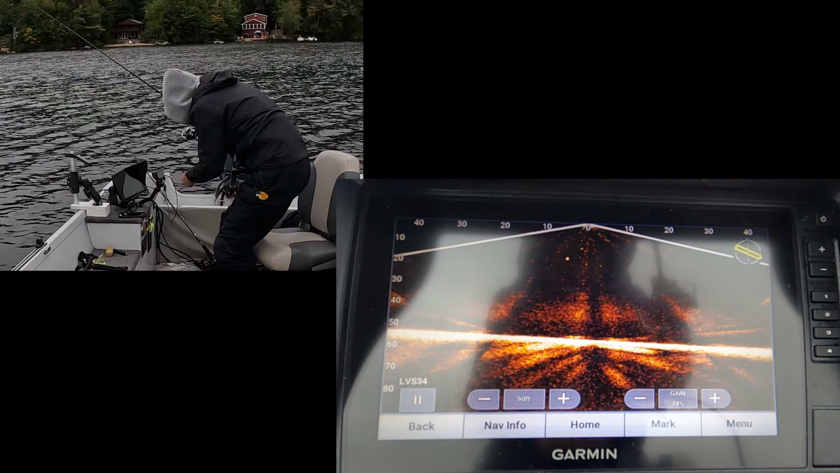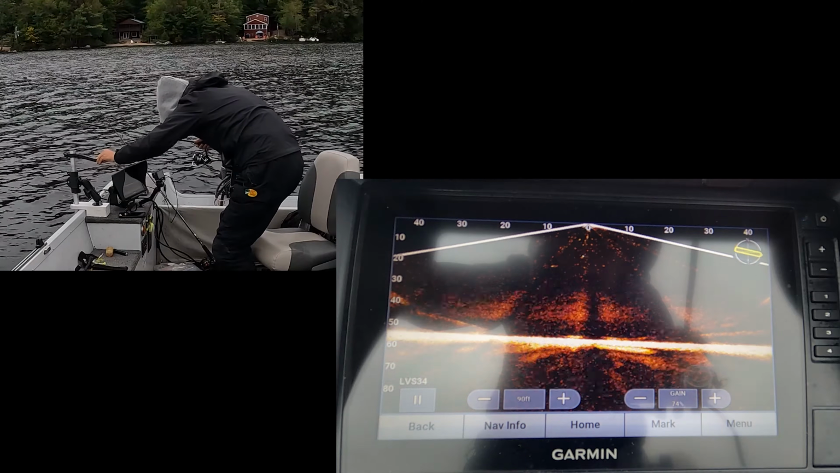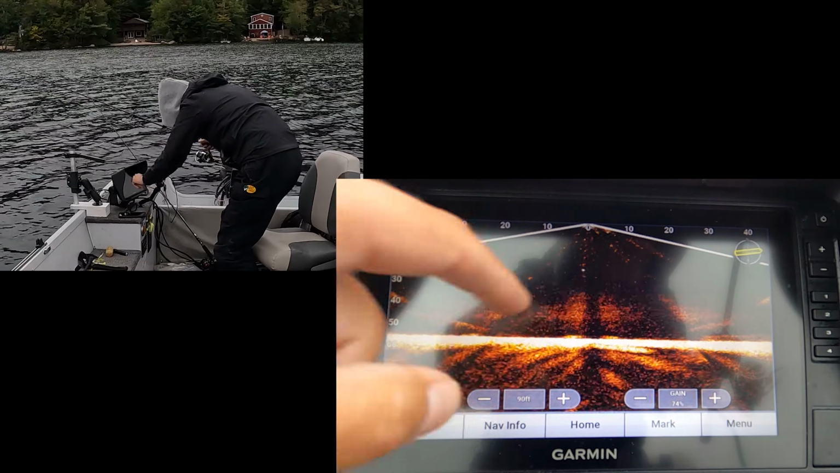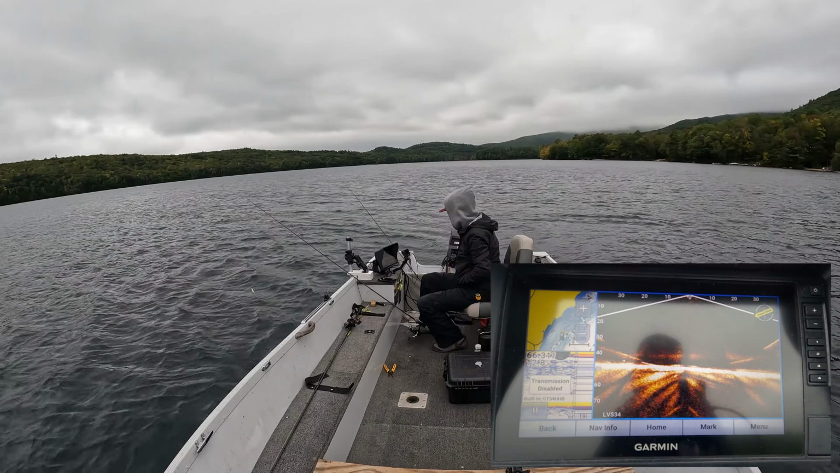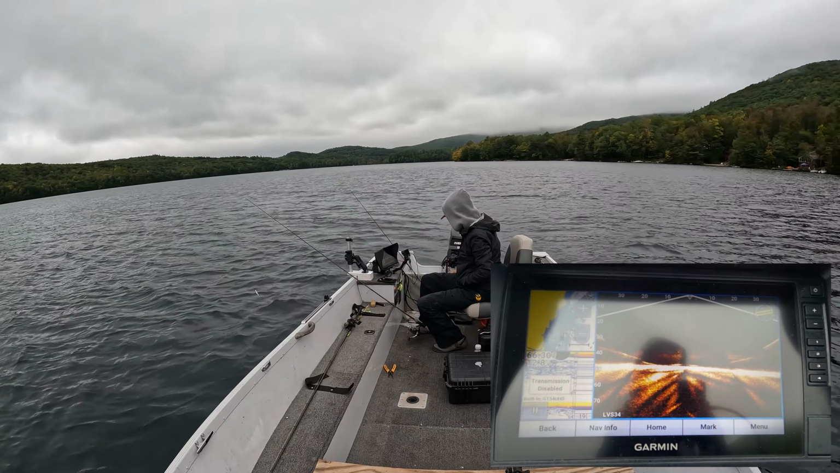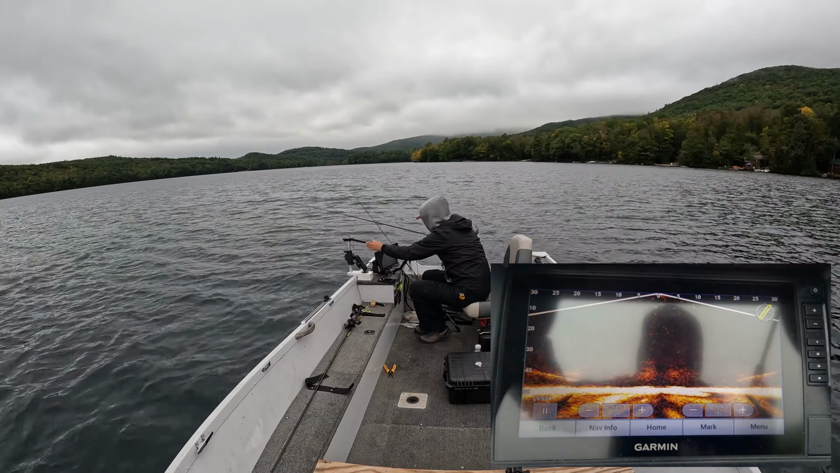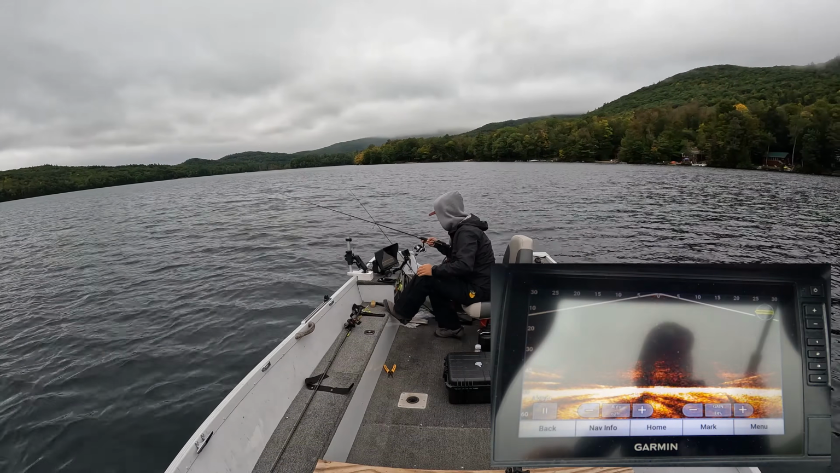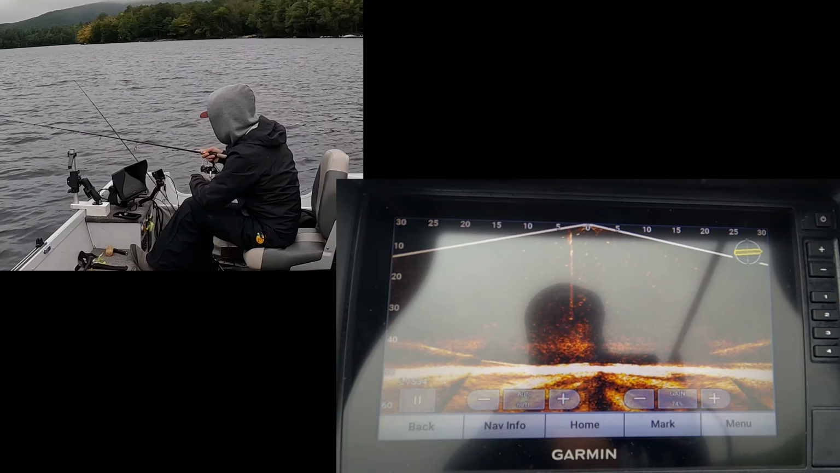Oh, come on. That fish was hot, guys. See, there's the fish, there's the jig. There's a pair of them right there. Freaking glued right to the bottom. Definitely just not seeing some fish today, of course, but that's okay.